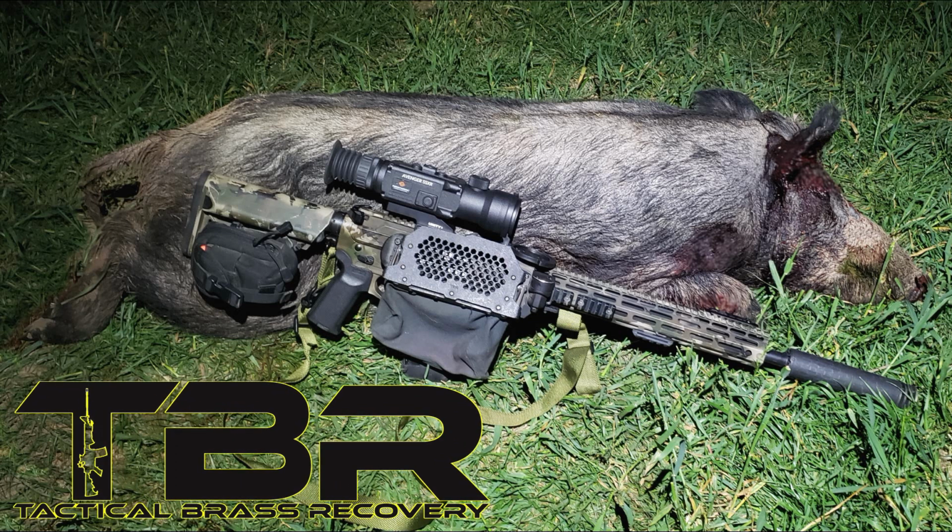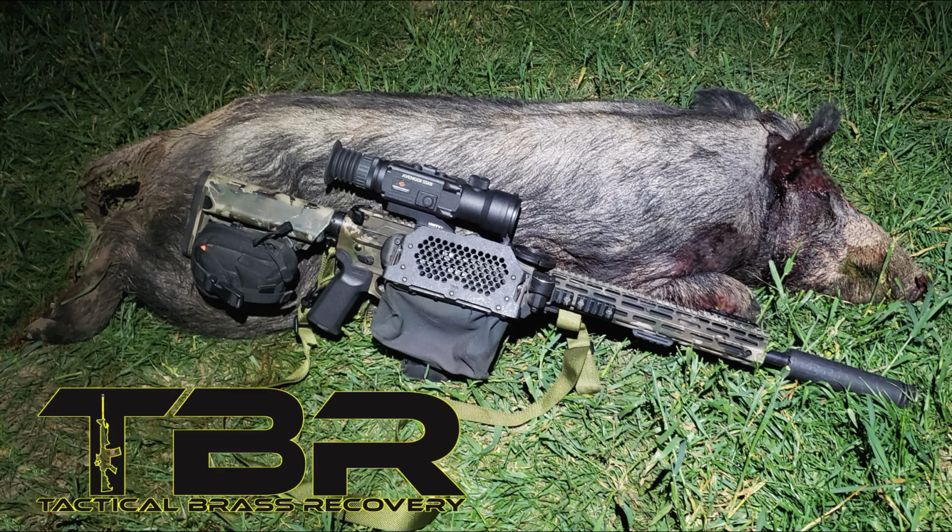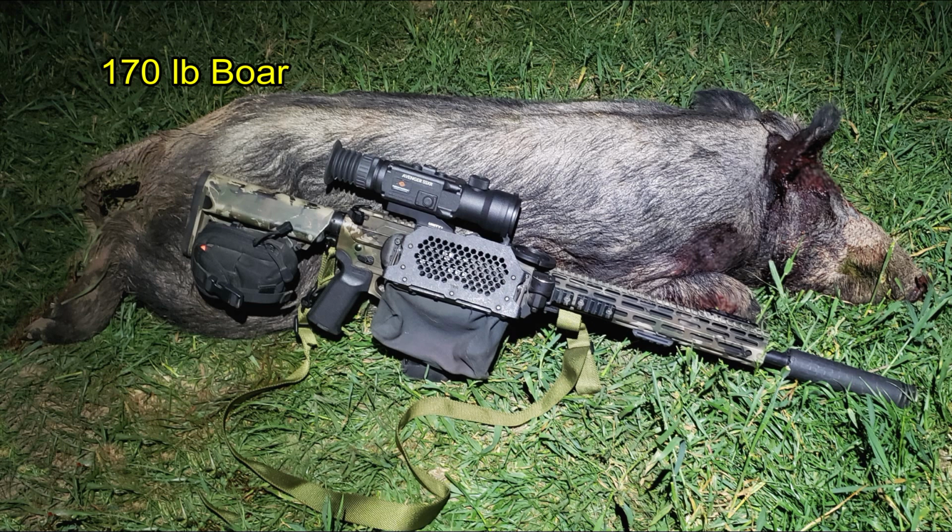Brass Catcher by Tactical Brass Recovery. Turned out to be a 170-pound boar with the first shot going right there through the neck, and the second shot causing the intracranial overpressure, resulting in some blood coming out of the ears.